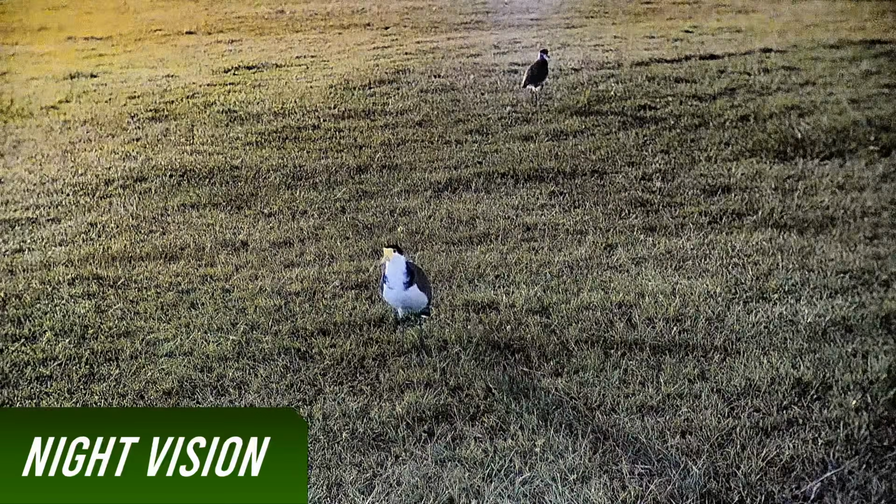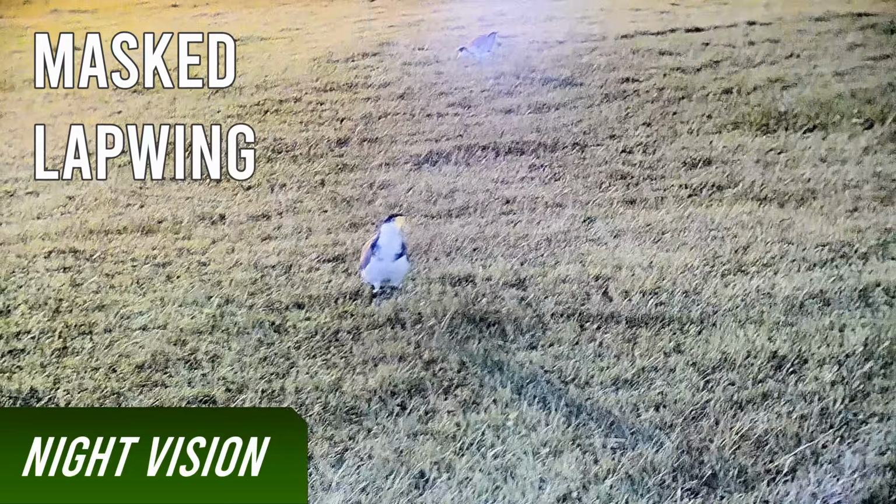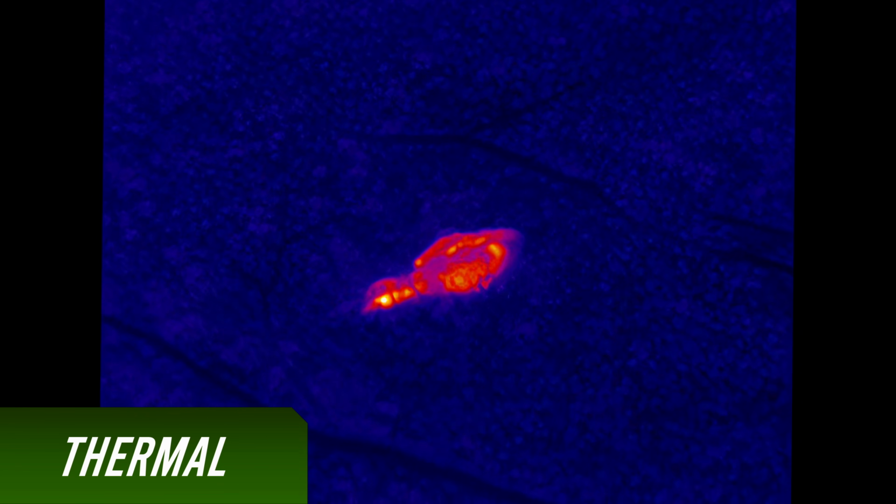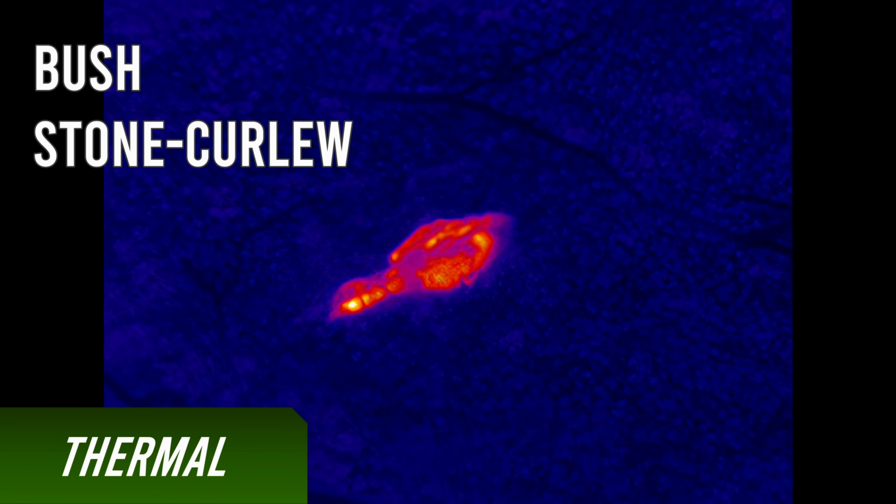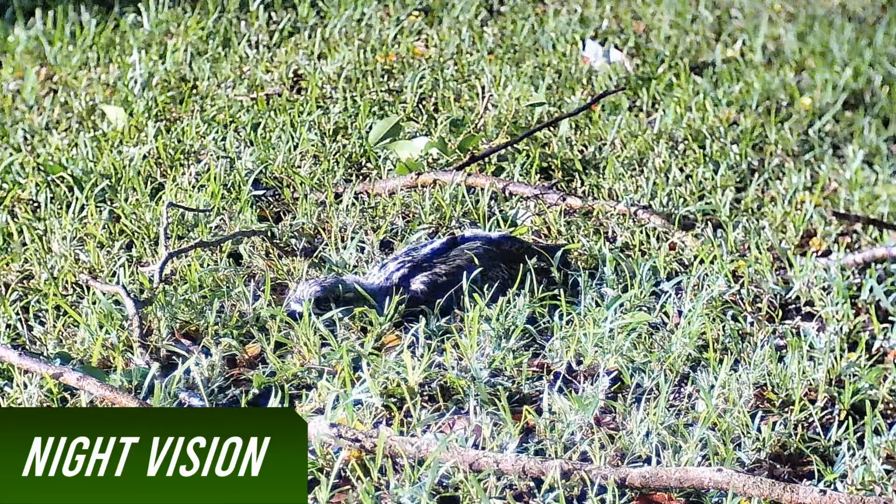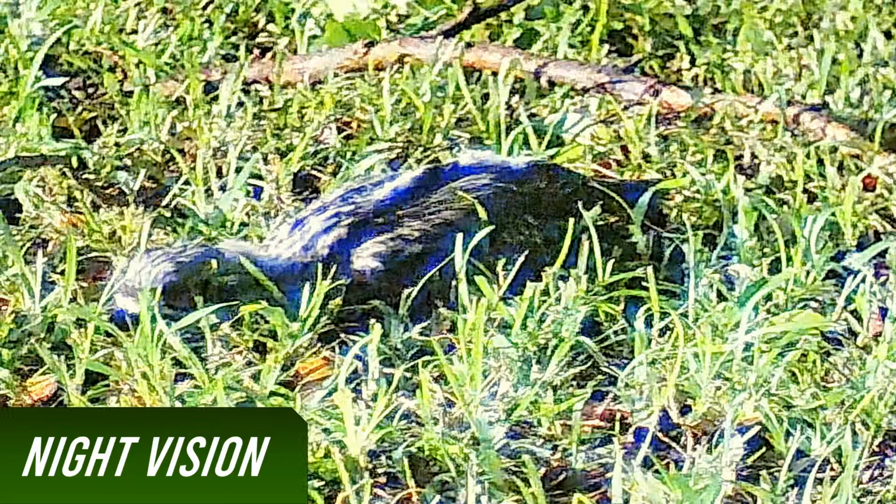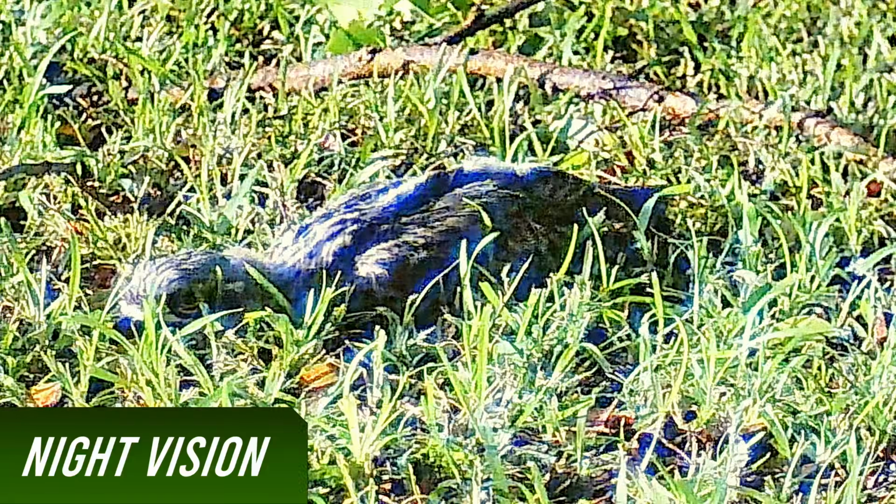So switching over to night vision, we can see that these are masked lapwings. Close by, we have a bush stone curlew, doing its classic freeze response. If I stay still, no one will find me. Most spotting devices come with a digital zoom, so let's have a closer look.